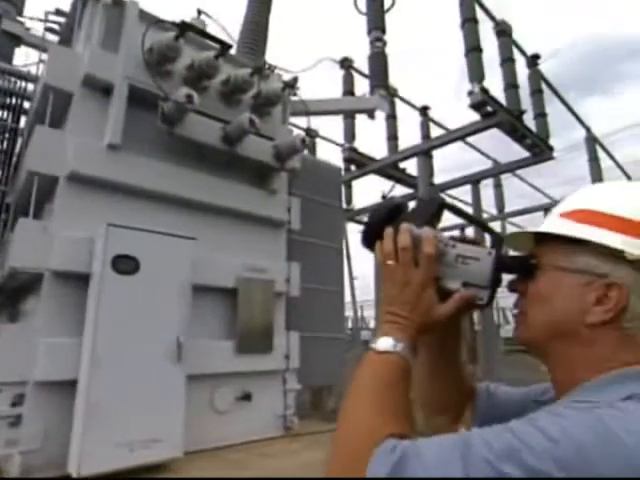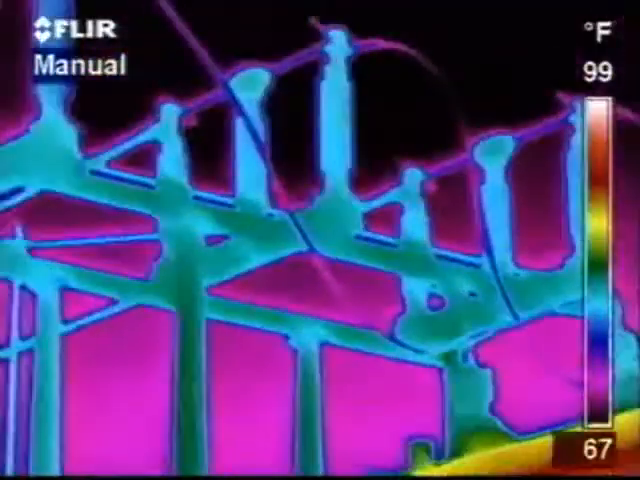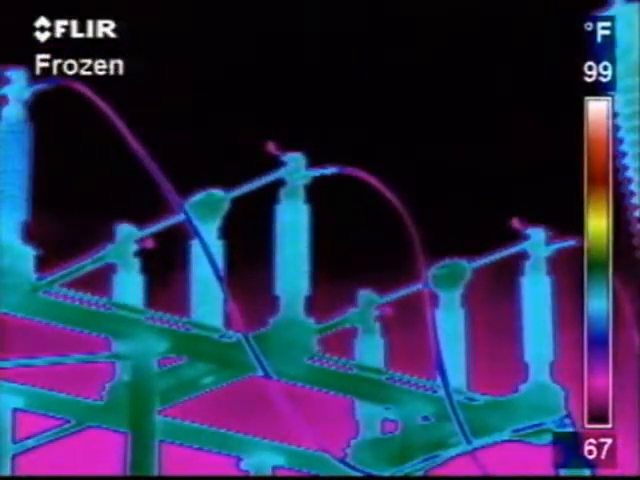I think there are some excellent reasons to use thermography in any utility. Flir cameras allow people to go out and find problems. Being able to take a look at your lines, whether they are transmission lines or distribution lines in your substations, to look for things that are going wrong before they actually do go wrong.